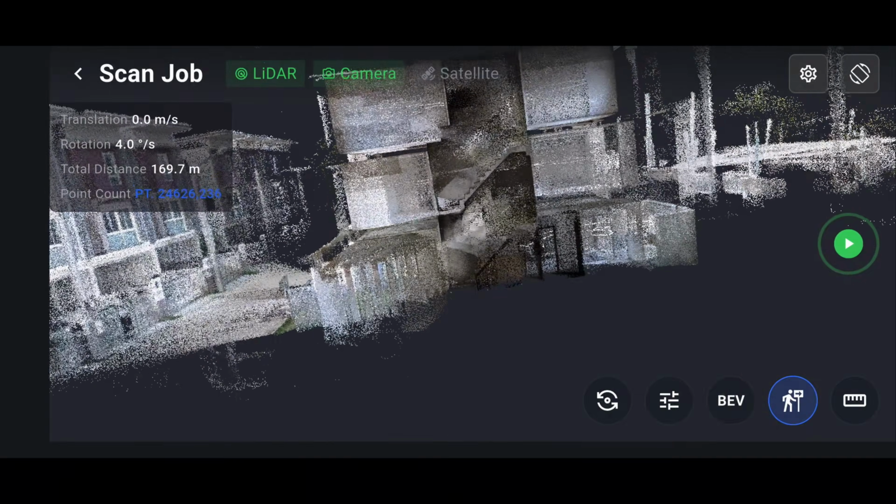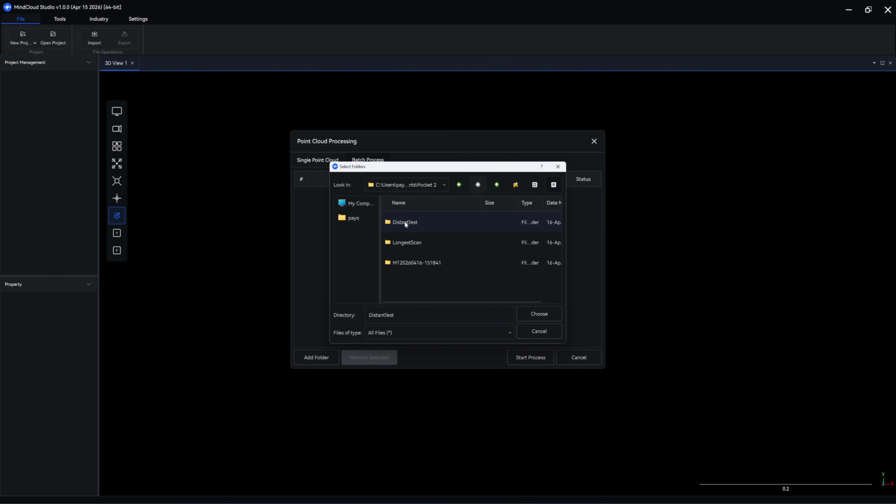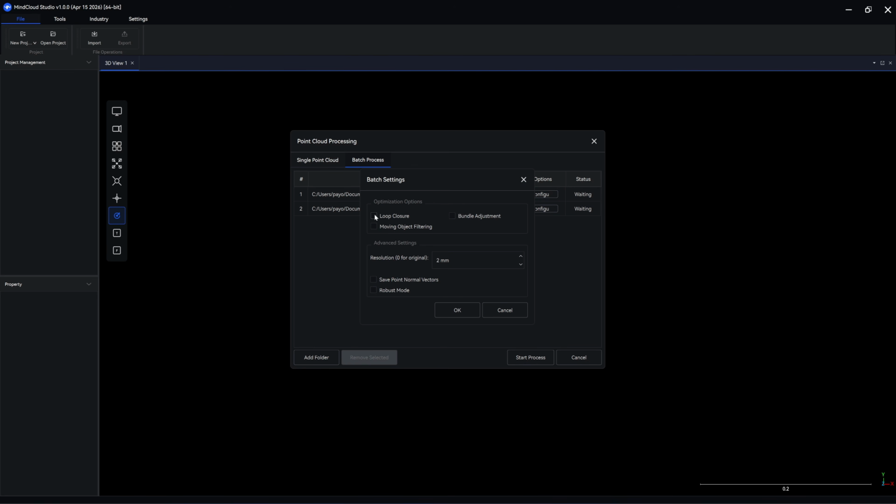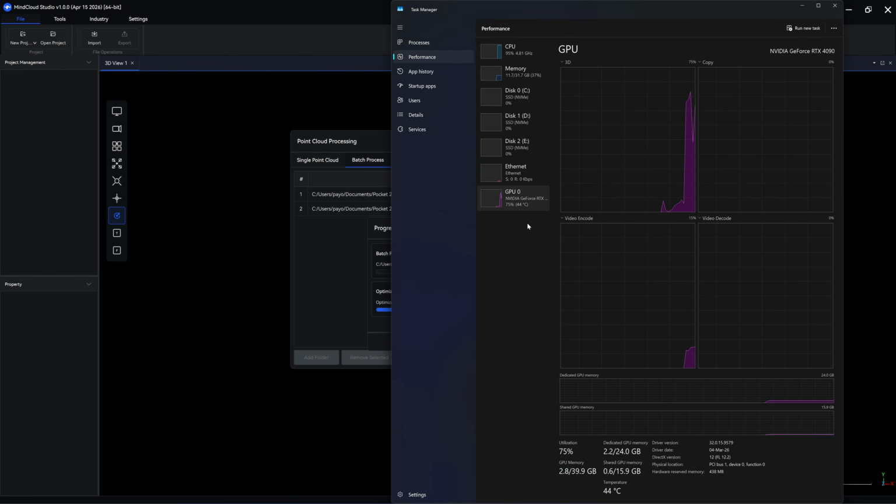From the preview screen, the floors appear parallel to each other. This is the desktop software for point cloud mapping called MyCloud Studio. You have the option to enable loop closure and moving object removal. During processing, CPU usage runs at 100%.